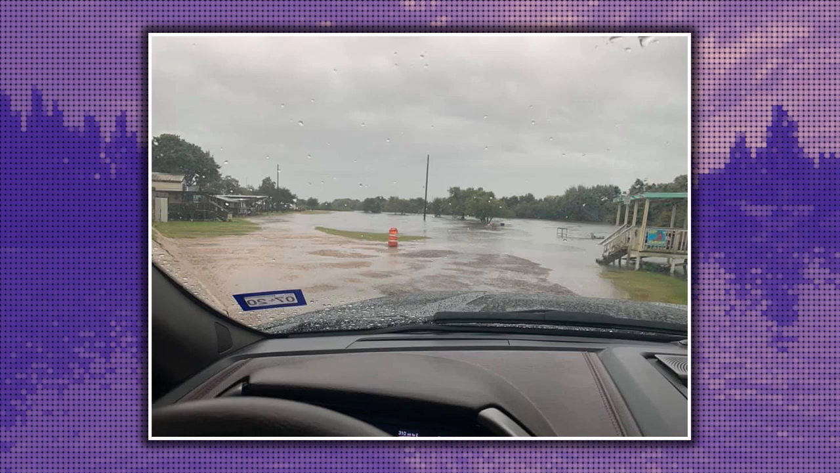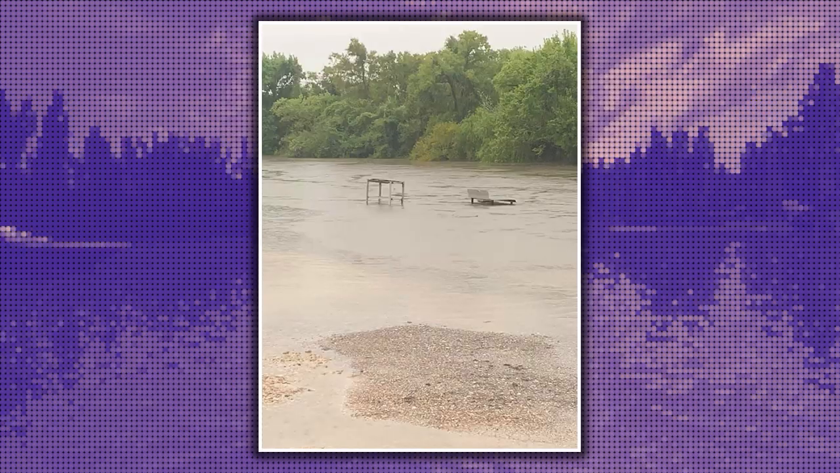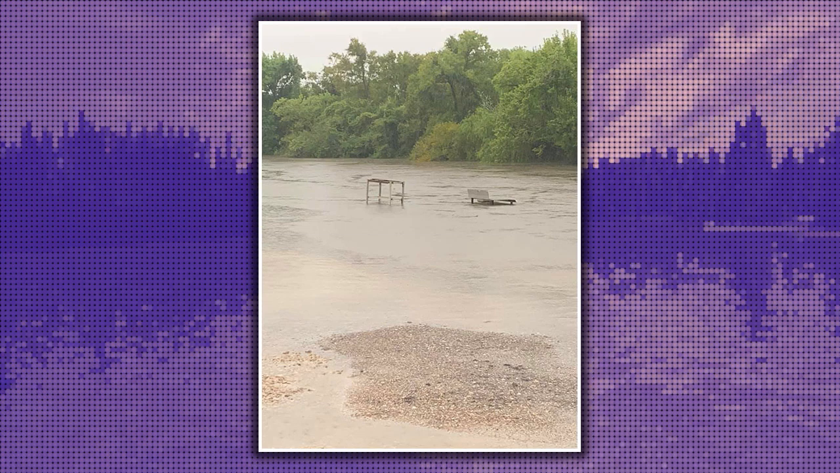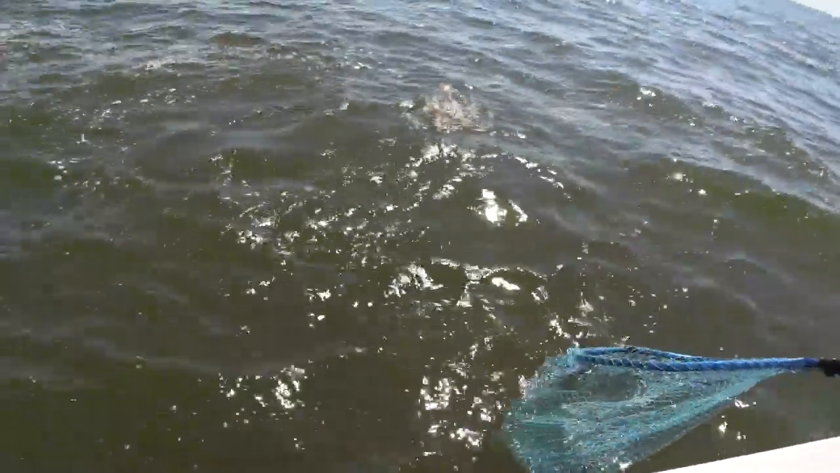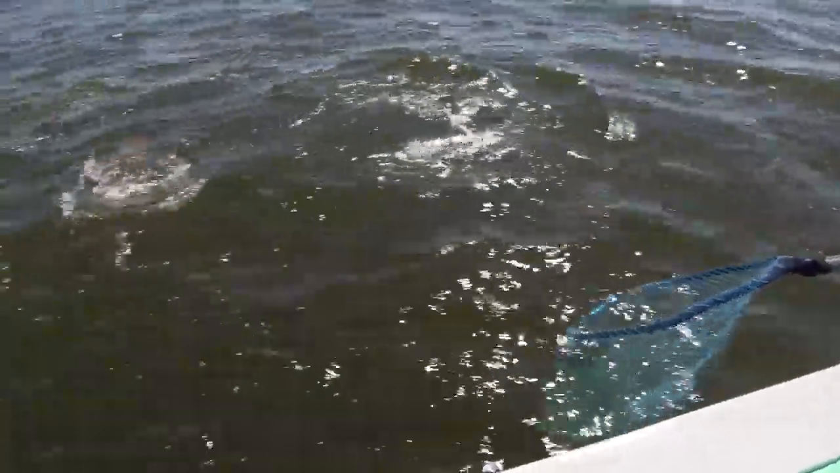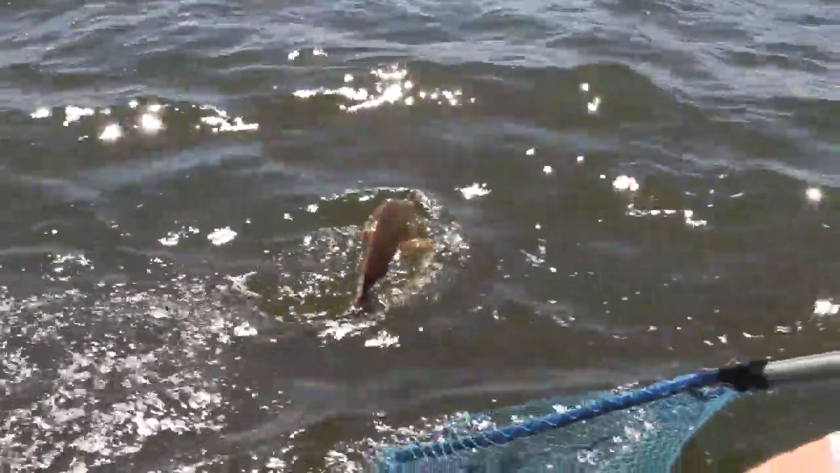Hey, we just had Tropical Depression Imelda pass through here in Freeport. Lots of rain and high water is what redfish like for a successful spawn. I tell you, one of my most successful days for bull reds was only a few days after Hurricane Harvey hit back in 2017. Hey, to catch the giant bull reds, I like fresh shad.